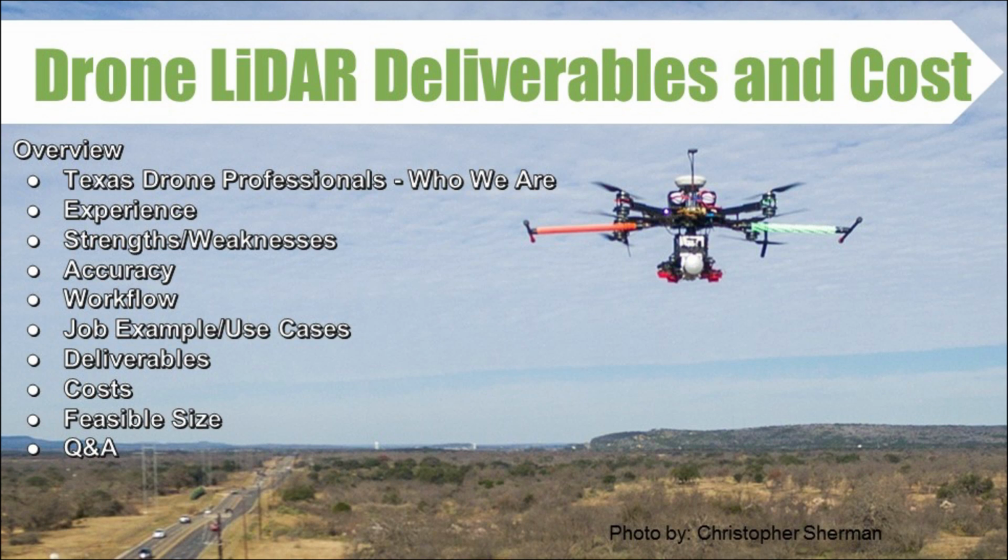We're going to start with Texas Drone Professionals, who we are, move on to what is our experience in this industry. Then we're going to cover strengths and weaknesses of drone LiDAR. Then we're going to talk about the accuracy of drone LiDAR. Then we're going to go over the workflow. How do we get from what a customer might need to actual deliverables from us to that customer?